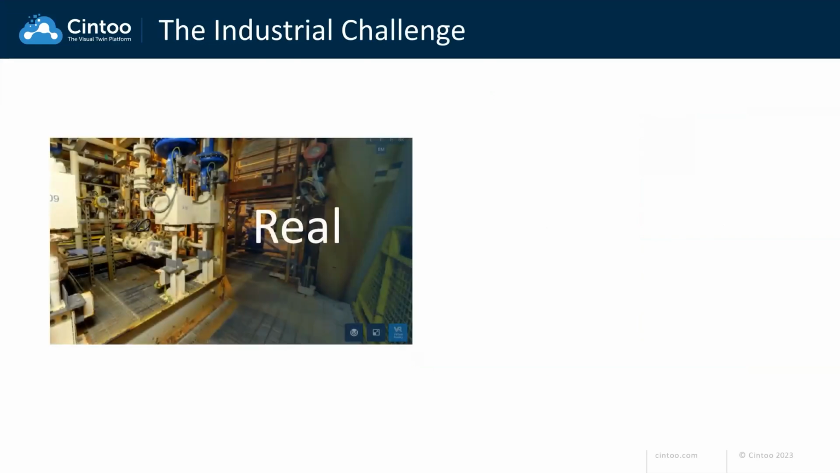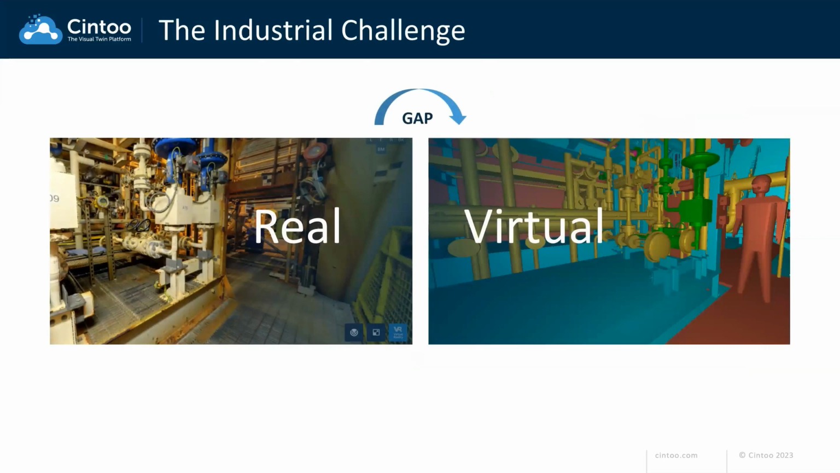The challenge the industry has been facing until Cintoo came around is how to bring reality, whether buildings or complex factories, into the virtual or digital world. This has been accomplished through reality capture, which in our context is laser scanning.